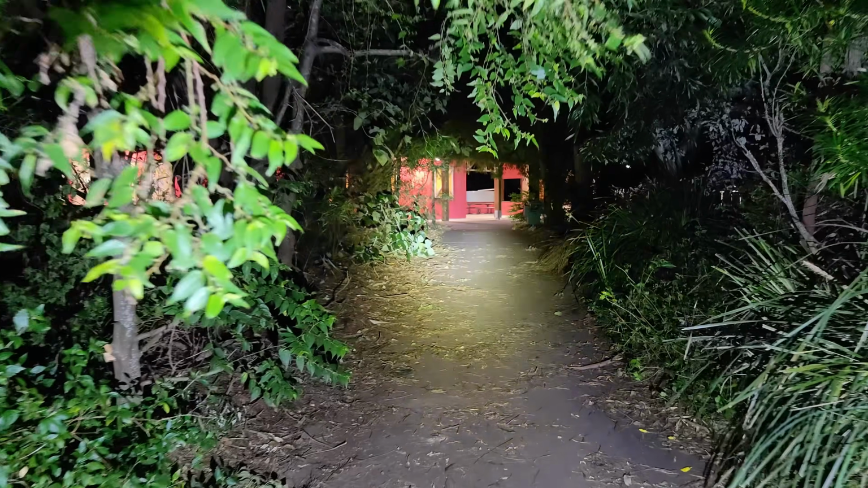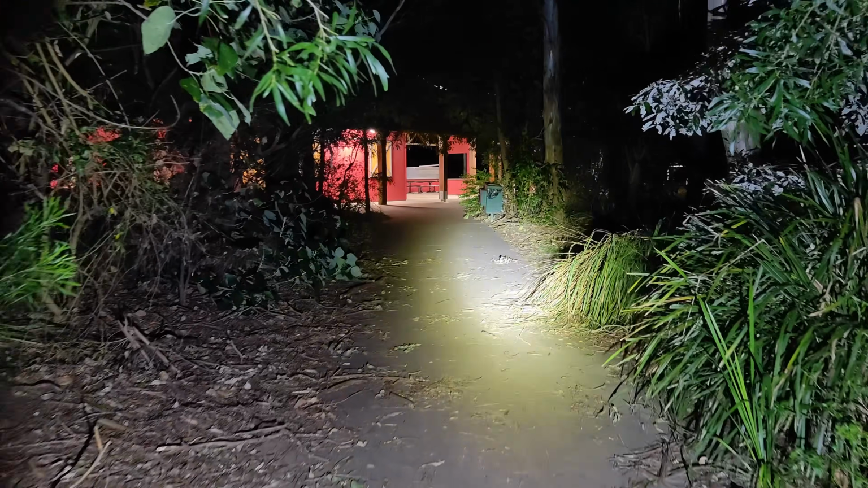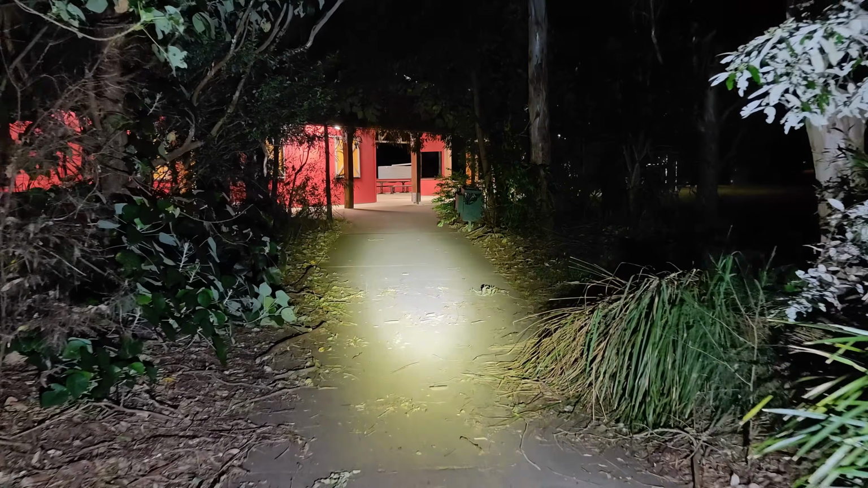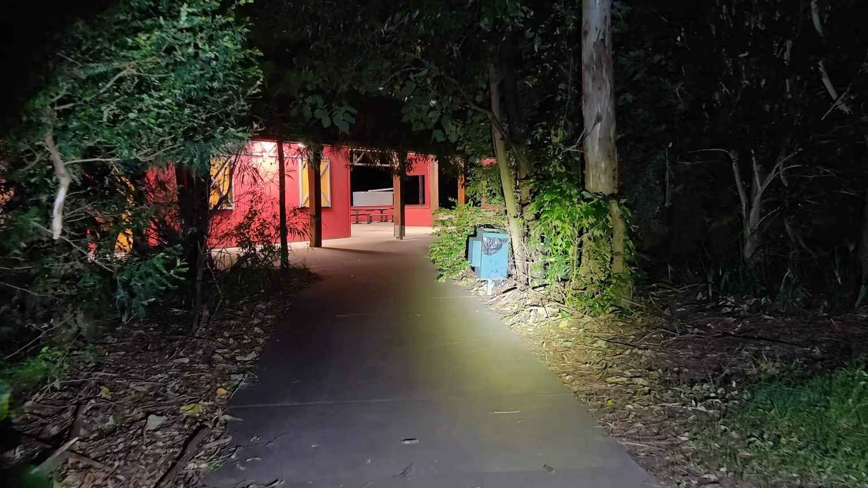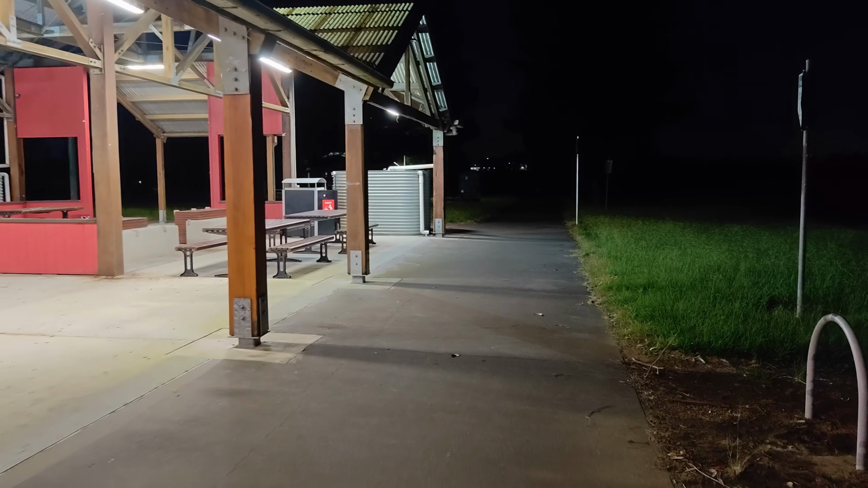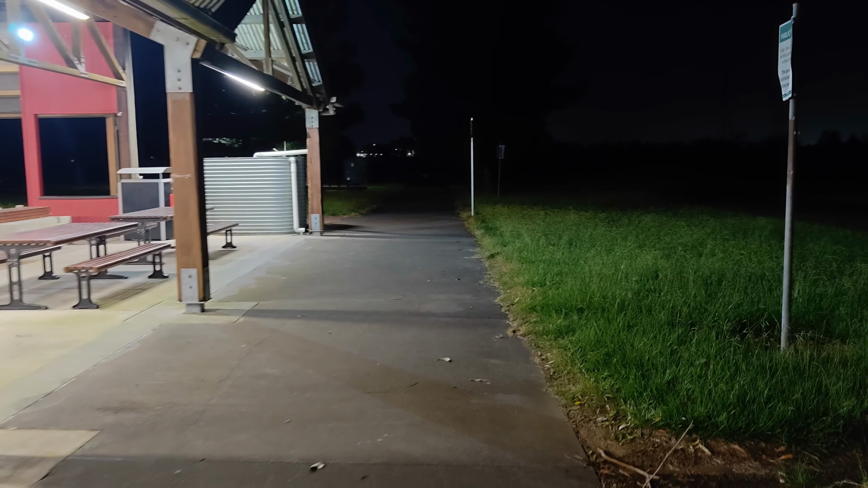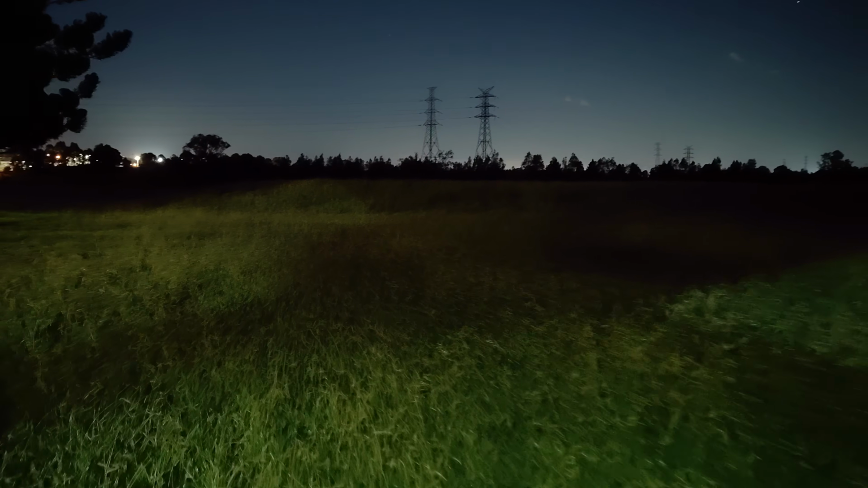Let me summarize what we've covered. To go nighttime birdwatching, you can either use a thermal scope, night vision, or a torch. The thermal scope excels at detection. Night vision helps with identification. The torch is an affordable option. Just be aware of the impacts it has on wildlife that you're observing. Equally important, don't forget to have fun and learn along the way.